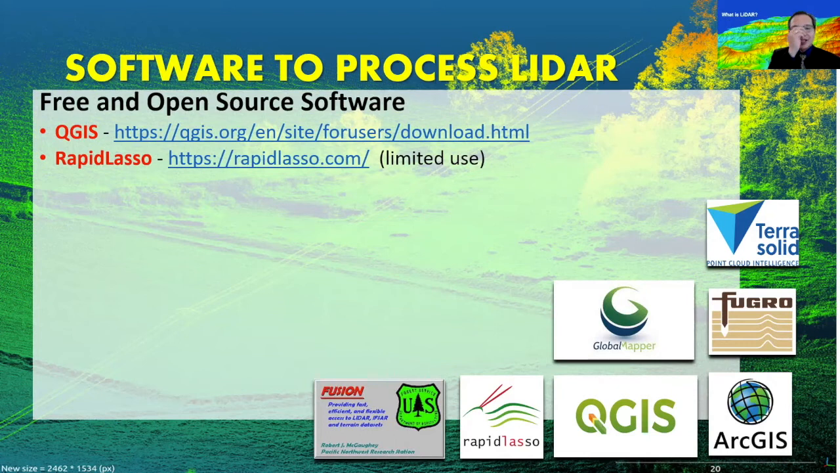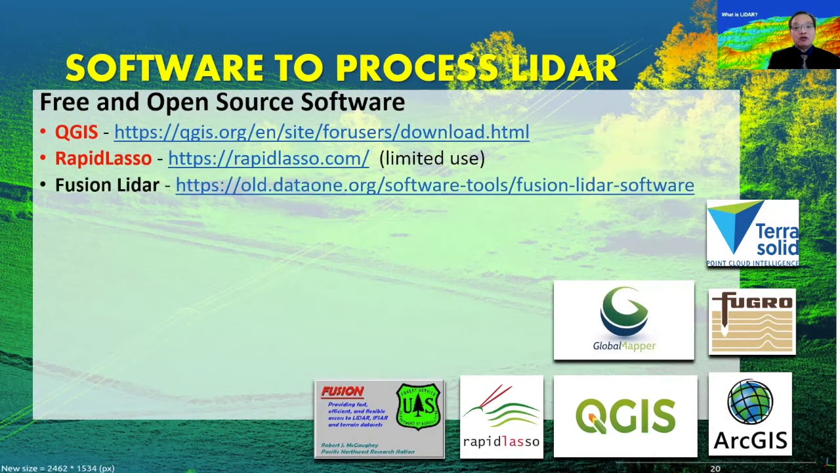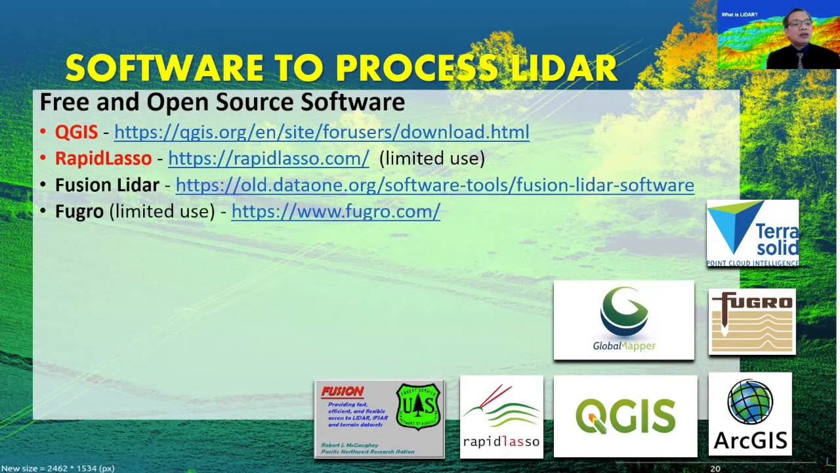But the free version actually works quite well. That's why it says here limited use. Fusion LiDAR, I haven't used, but I've heard it's also an equally powerful tool. Fugro is also a limited use software, mainly used for viewing point clouds of LiDAR data.